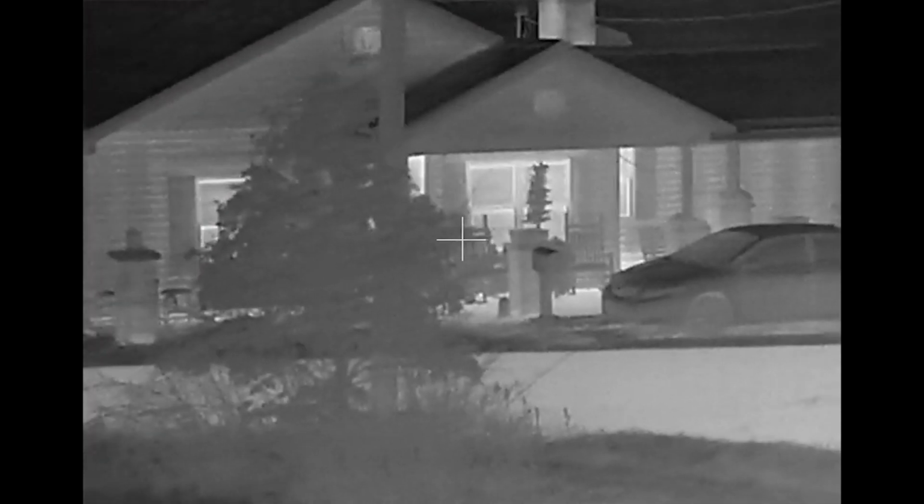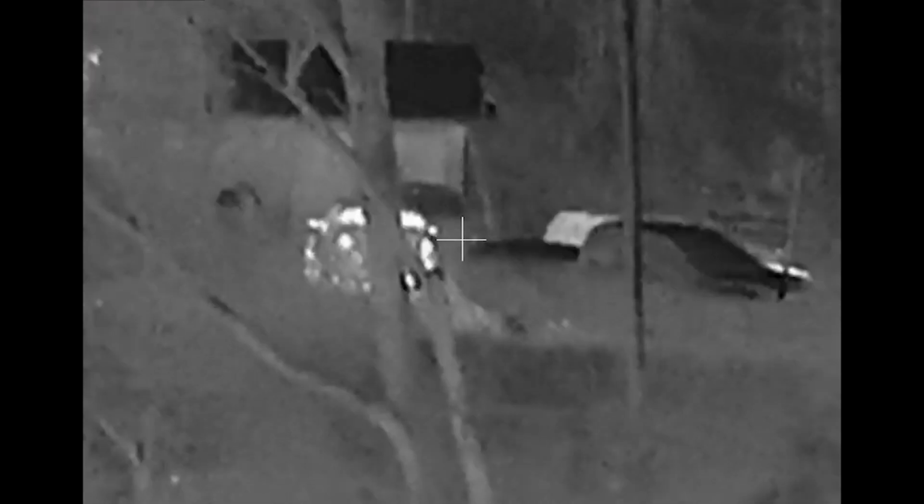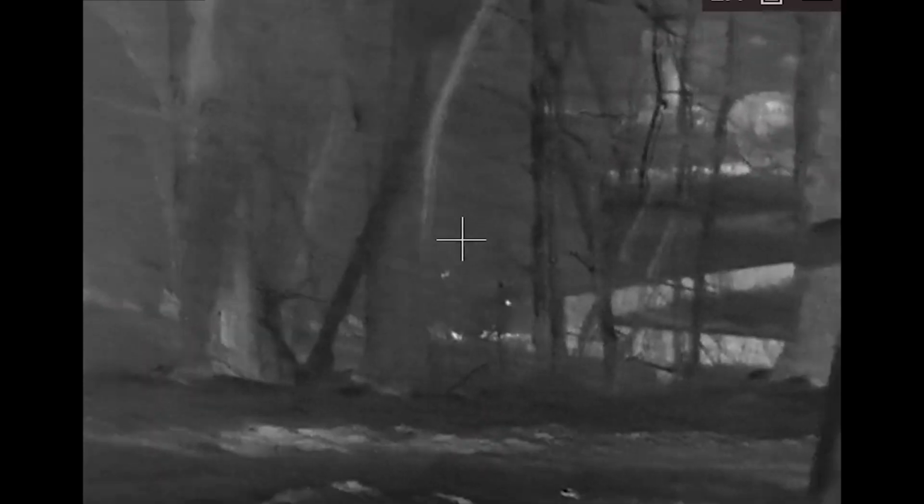We're posted up. We're corner camping. Let's be honest here. We're corner camping somewhere in a building, looking for targets, scanning the whole area with our area of view there. And once we see the target, we're taking it out, whether it be a hog or human. But whatever that target might be, it's going to light up like a Christmas tree.